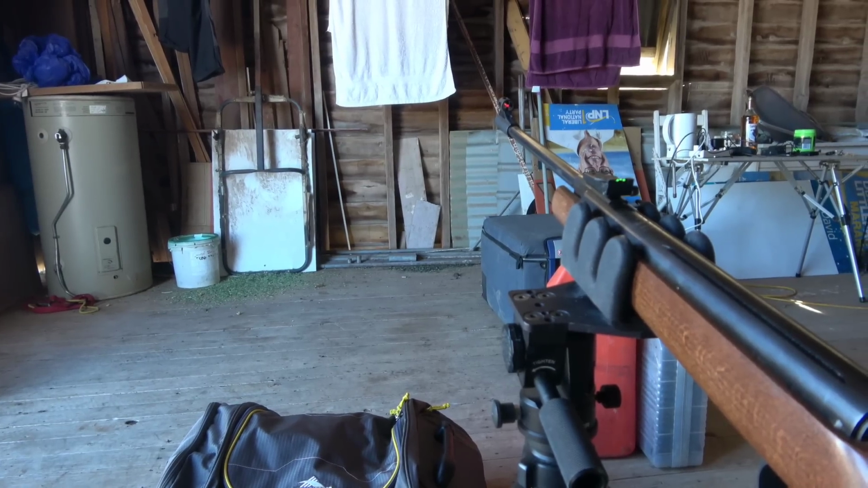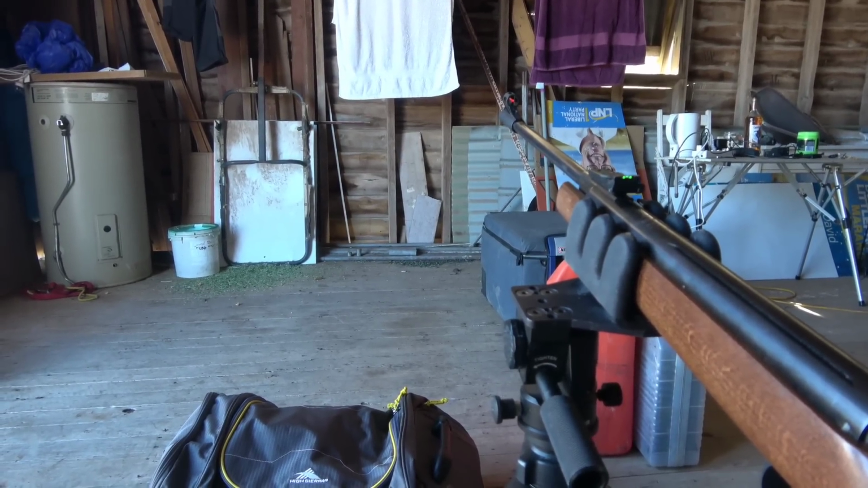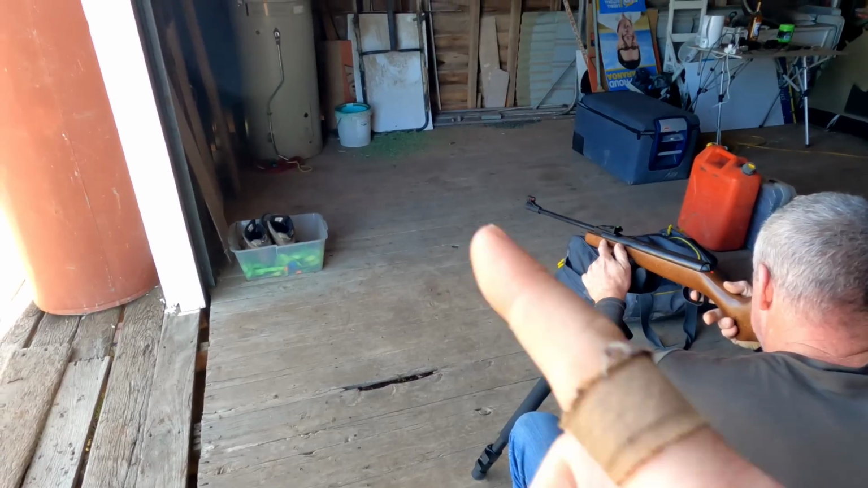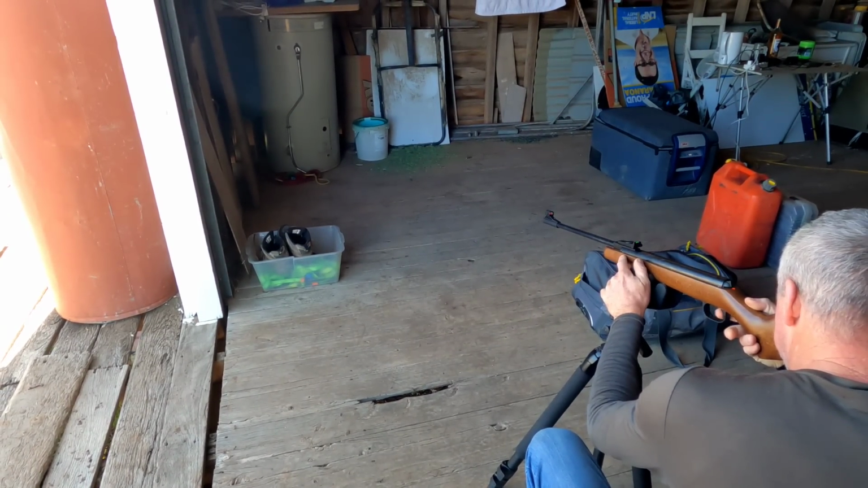Three down. Good job. Just doing some long range varmint shooting here in the shearing shed. We're shooting mice at about 2.5 metres. Nah, that was a miss. Oh. On the right, mate.